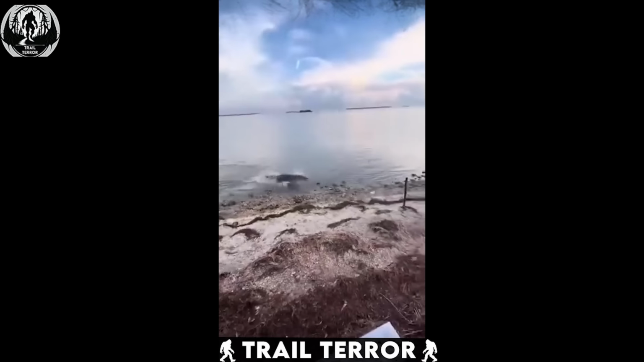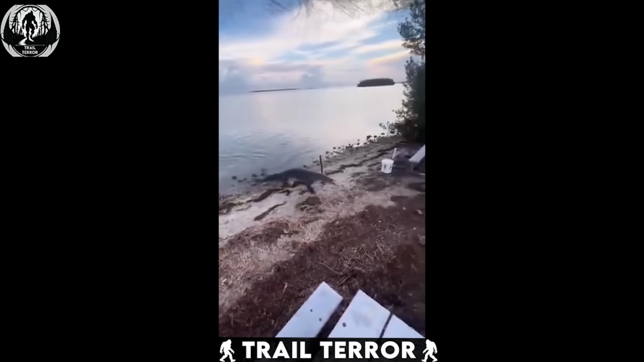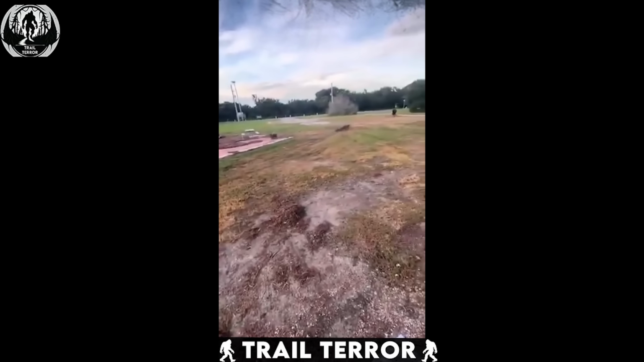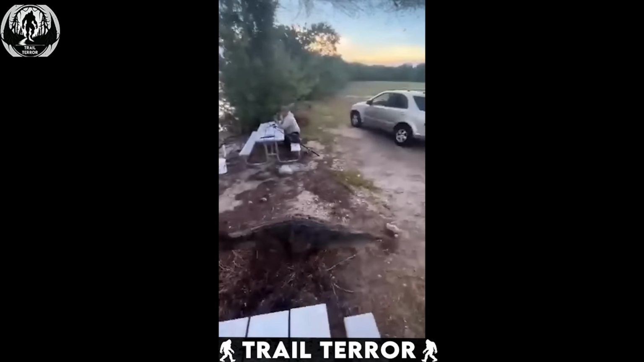The croc lunges out of the water after the fish, and that's when things get really crazy. The friend starts running with the fish, and guess what? The crocodile gives chase. I mean, seriously, just give the little guy the fish. You don't want to become its next meal.